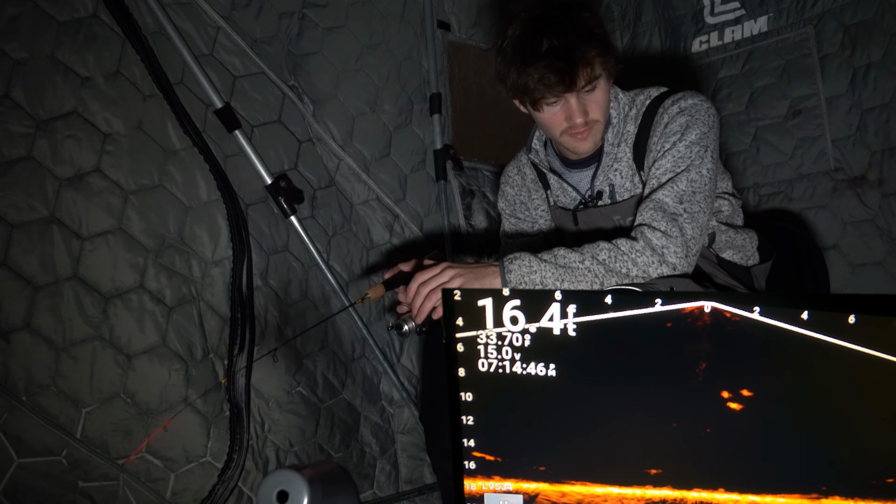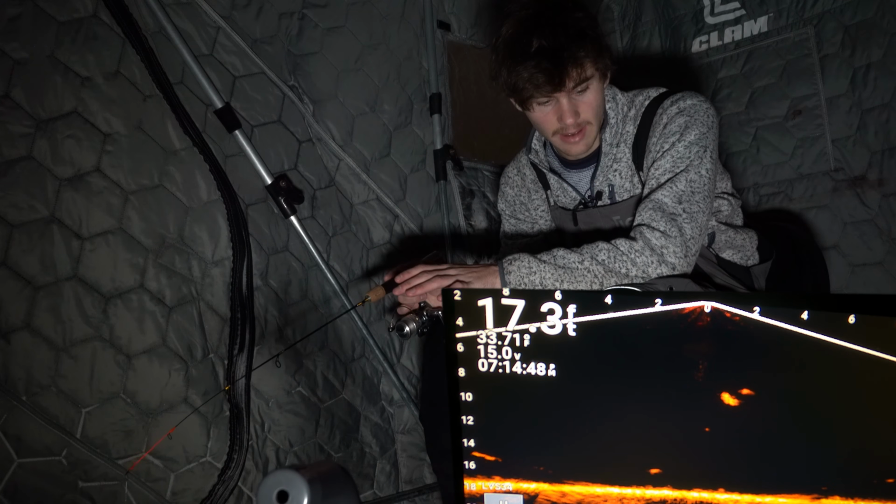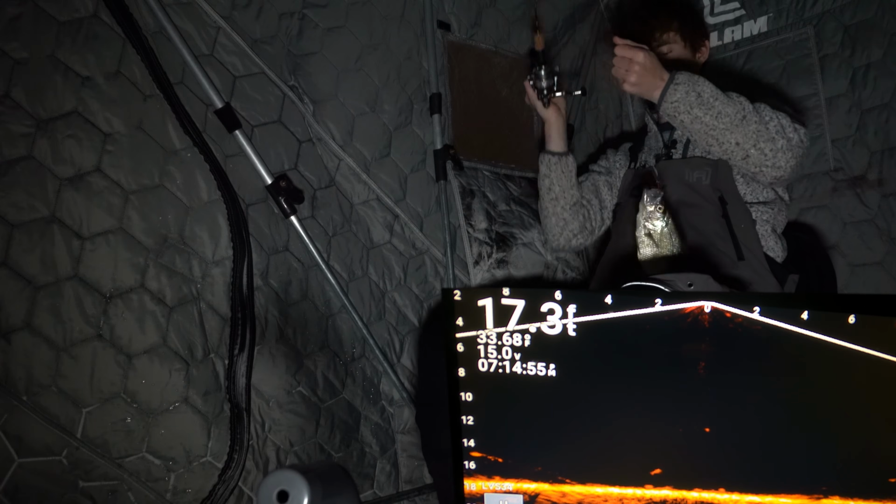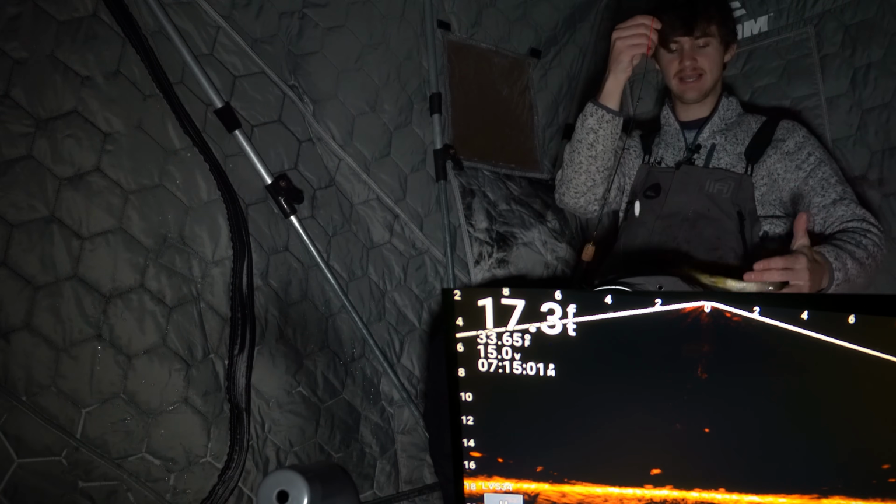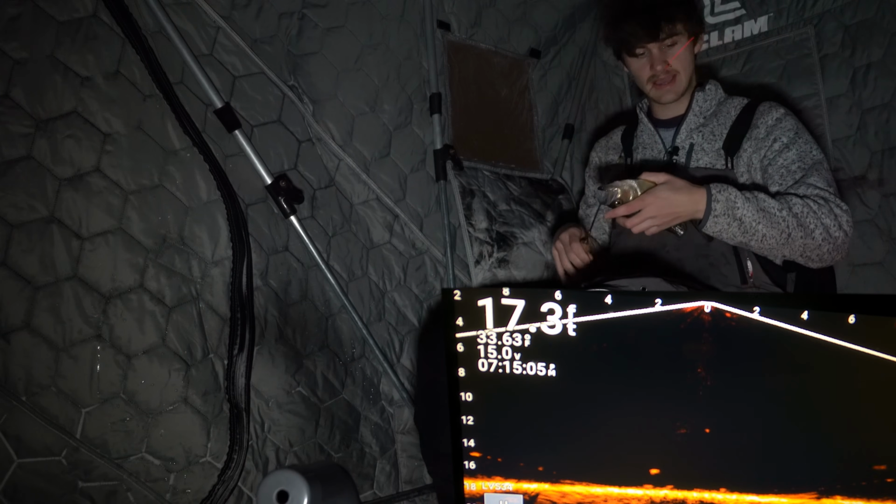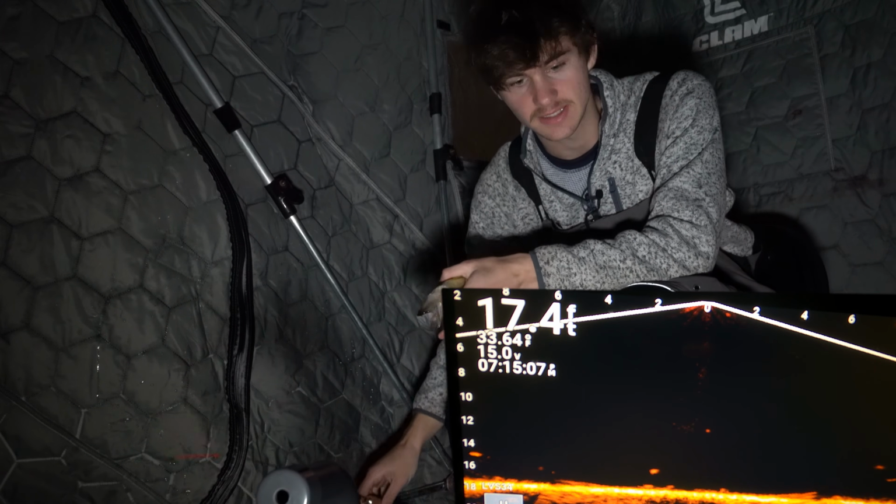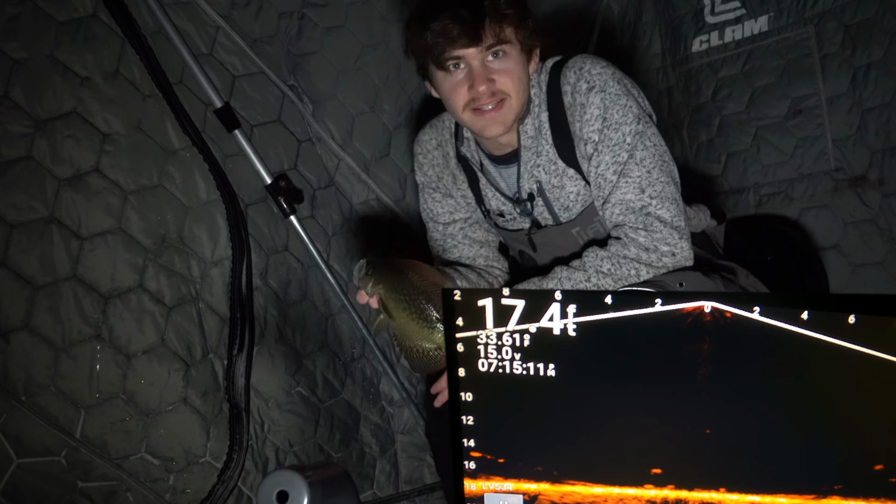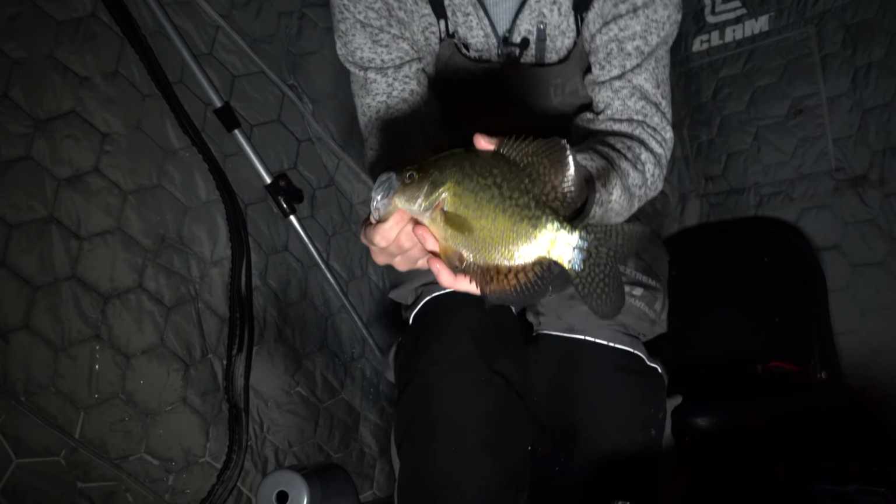Wow. Oh, we got 2 fish coming in. These guys are going to smack it. I'm going to try just dead sticking it, and it worked. That is another slab. The first one did not like the dead stick, but this second one did. And I like that. Yeah, school of crappie up high. That's awesome. Still a lot of crappie coming through, which is nice. About a 10-incher. Nothing crazy, but they're fun to catch.